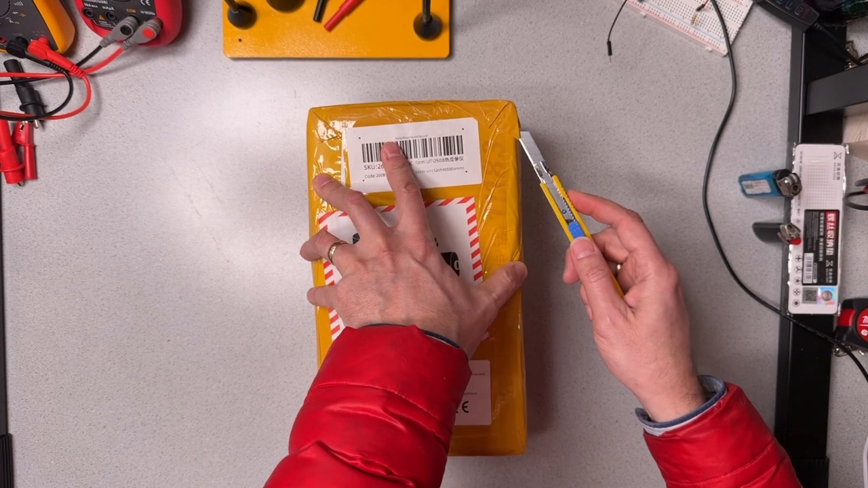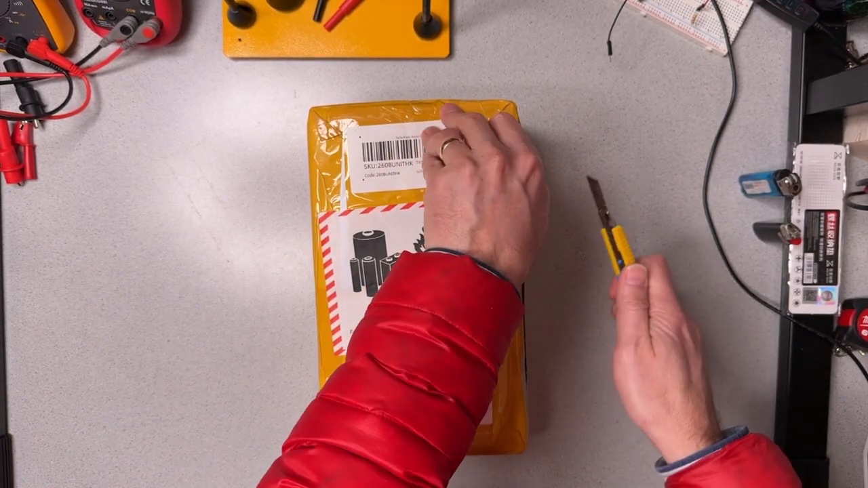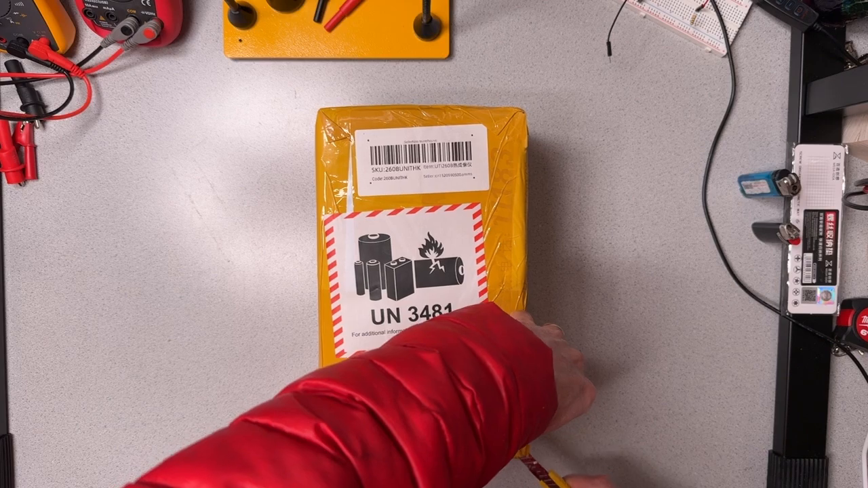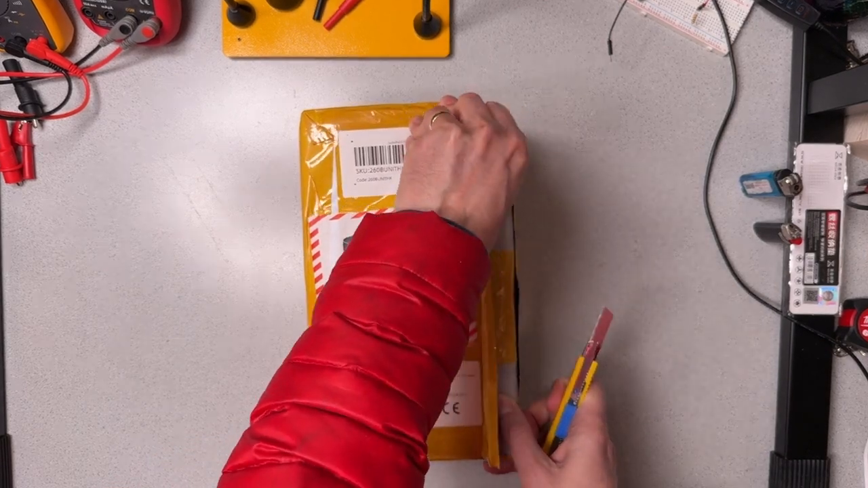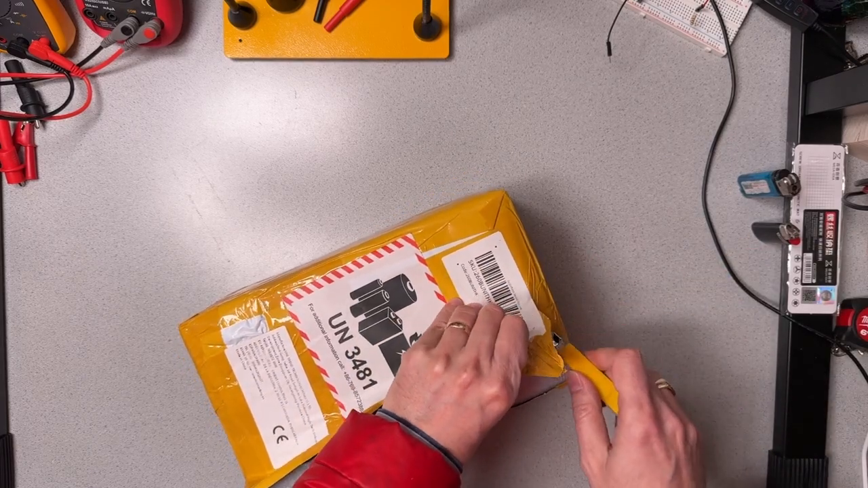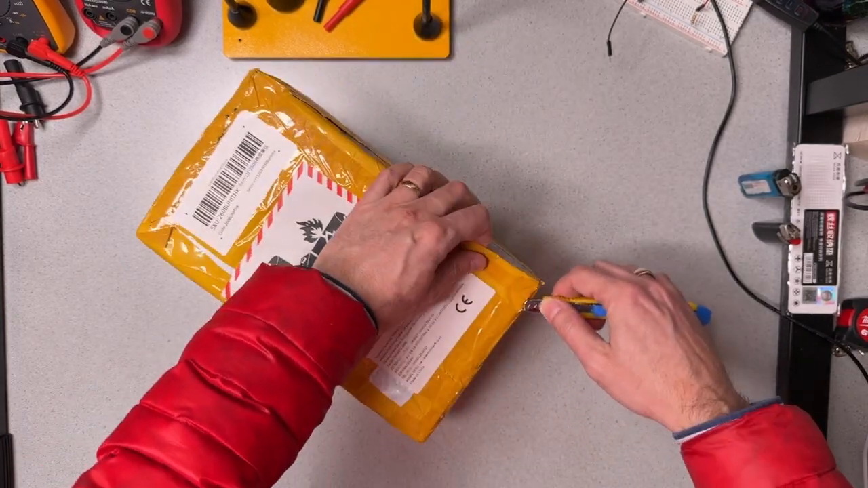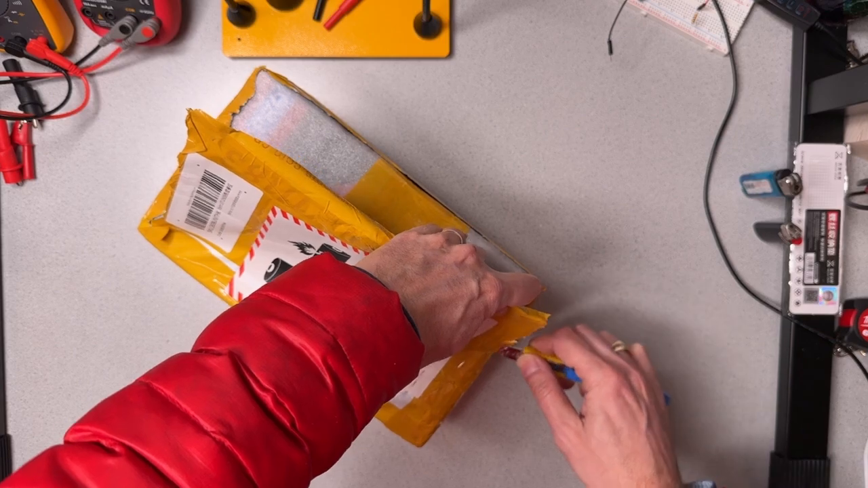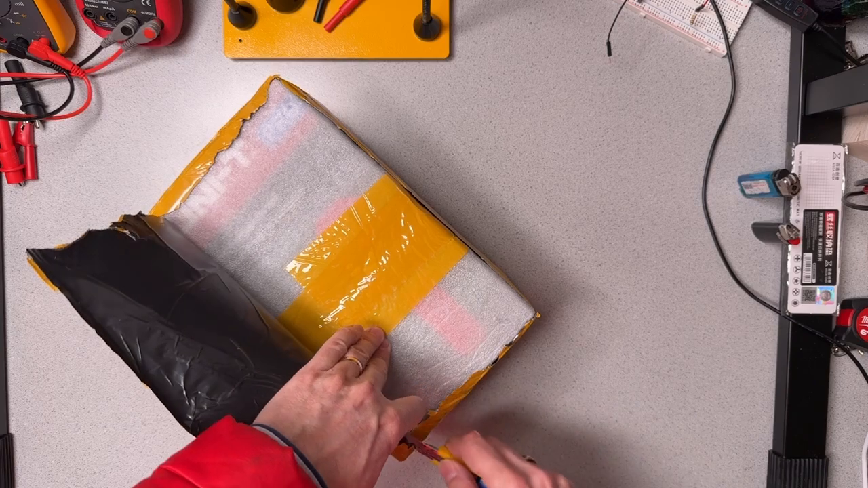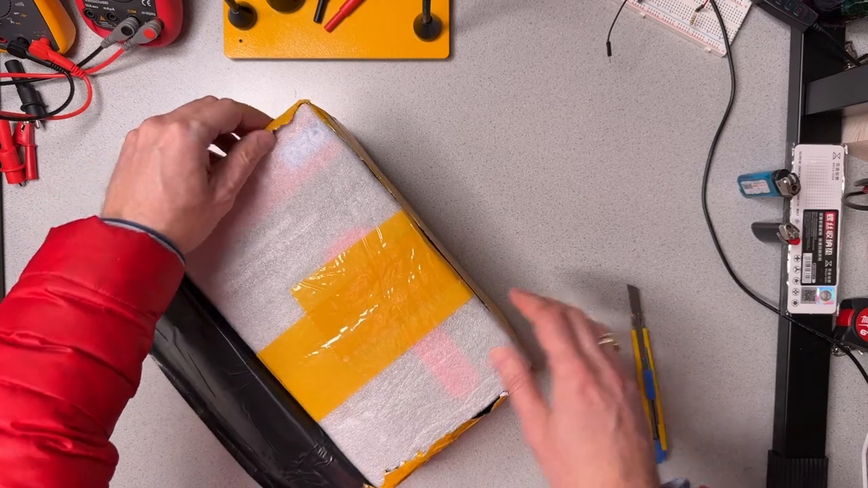Let's get into the box. All of these items that come from China come extremely well wrapped, I've found. And this one's no exception. They seem to wrap it with a lot of tape on the outside. So clearly there's no lack of willingness to put tape on these boxes, because they've put tape around everything. There's not a shred of the envelope visible. Well, maybe there's a shred visible somewhere here or there, but generally very little visible.